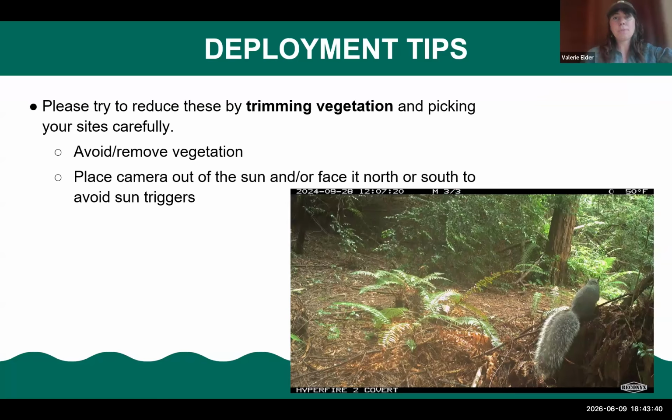Also, it's really important to trim the vegetation and pick your sites carefully with that. And try to avoid placing that camera out of the sun or face it sort of north or south to avoid those sun triggers. Sometimes that's hard to avoid, and of course vegetation grows, but you can get a lot of false triggers from grass that grows up and blows in the wind, and the camera is going to pick that up too.